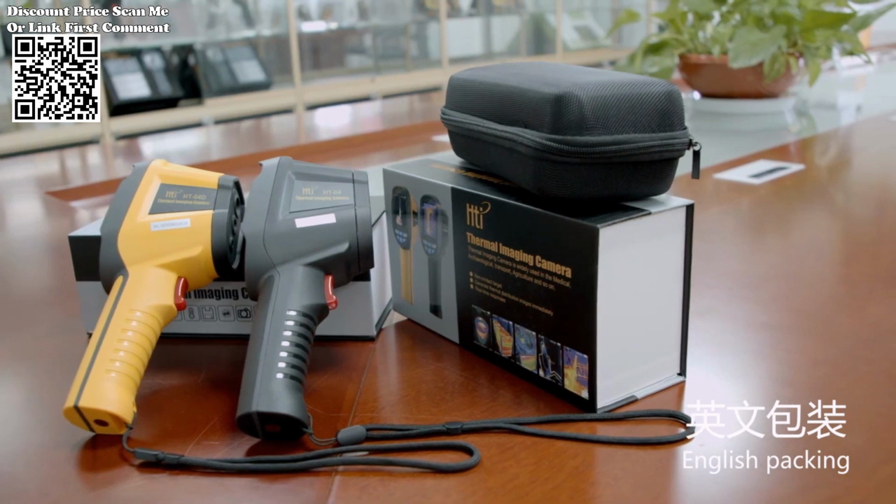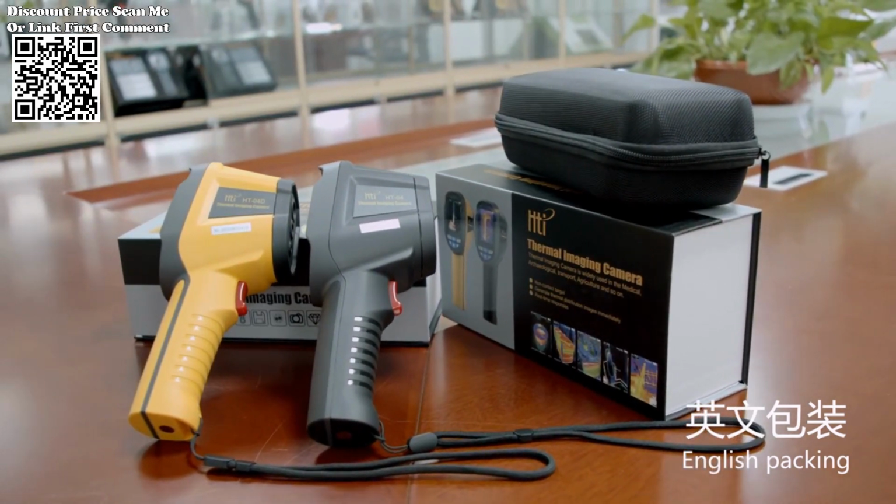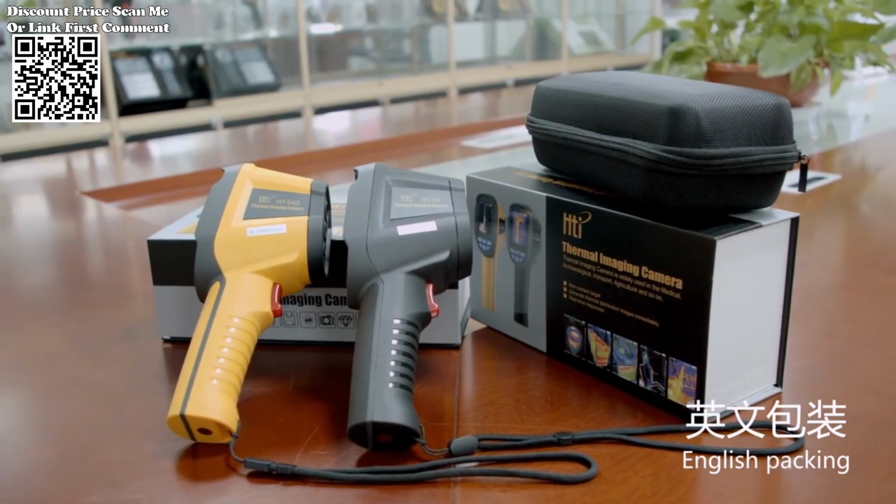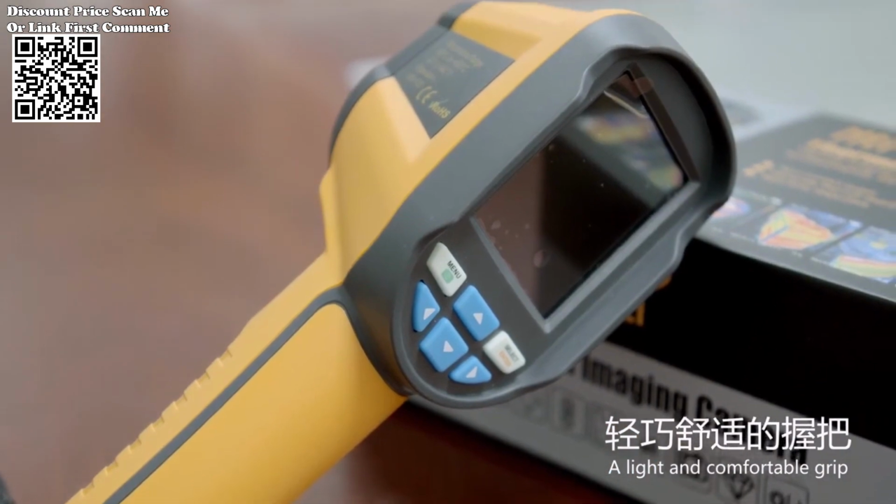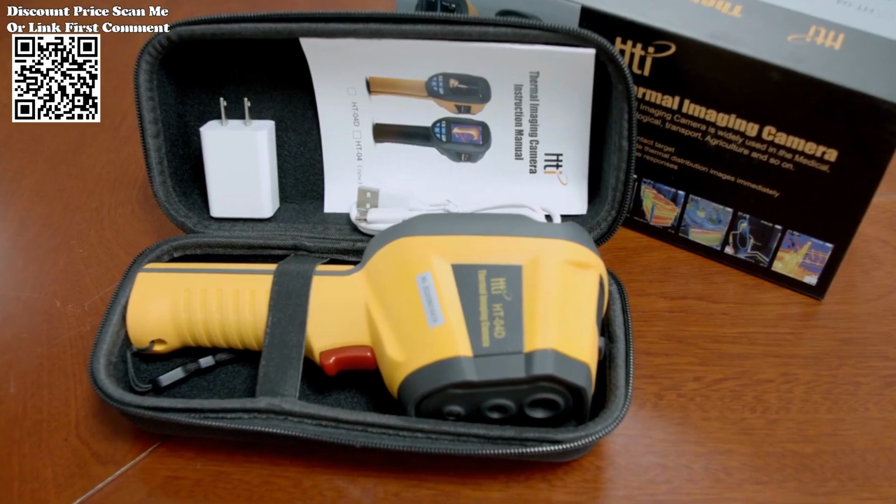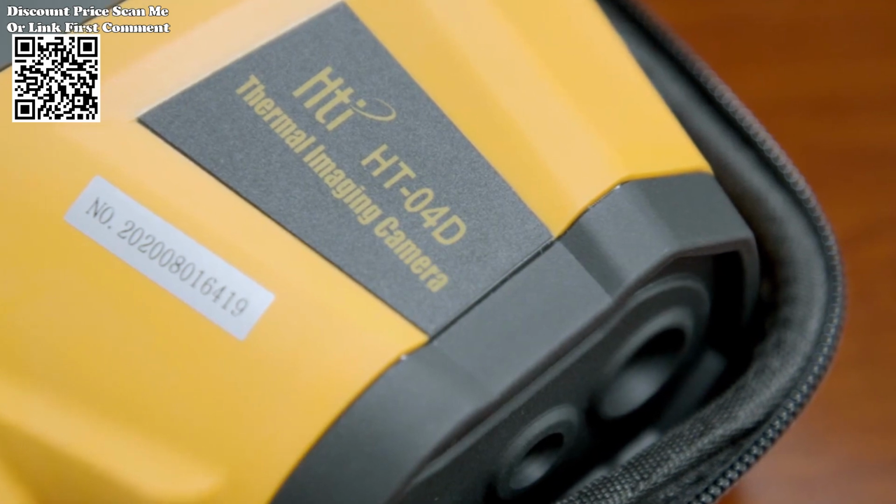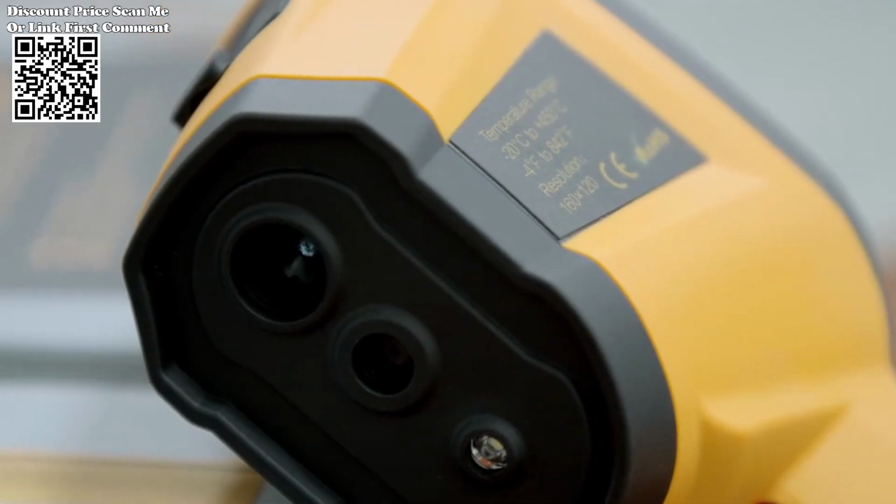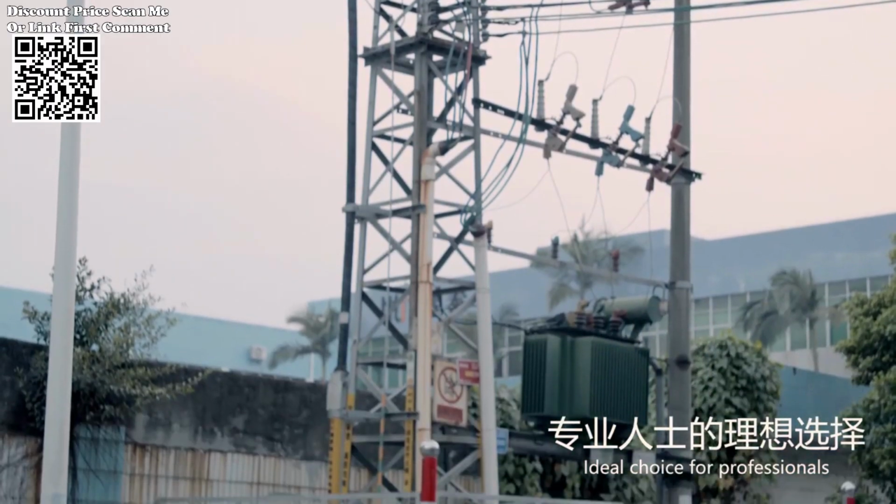The HTI HT-02D stands out as a formidable tool for various applications. With its 32x32 infrared resolution and a temperature range spanning from -20 degrees centigrade to 300 degrees centigrade, this handheld thermal imager from Aliexpress offers users the ability to capture detailed thermal images in real time. Let's delve into its features, applications, and practical uses.